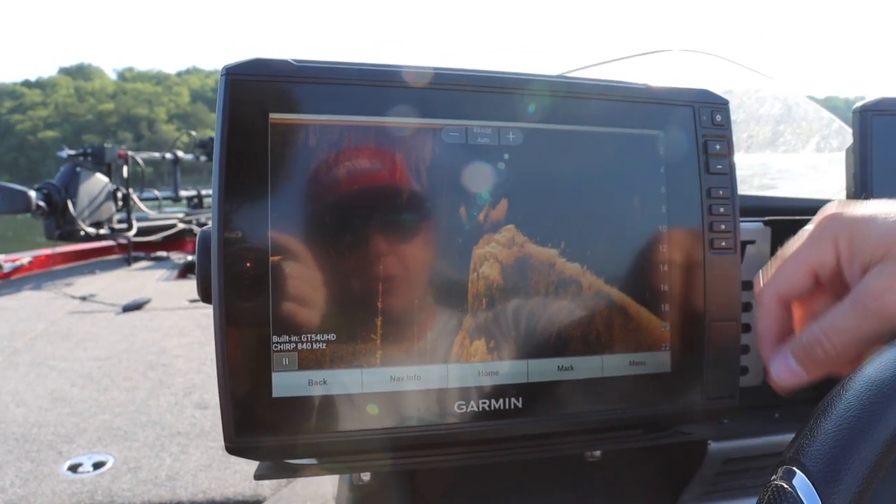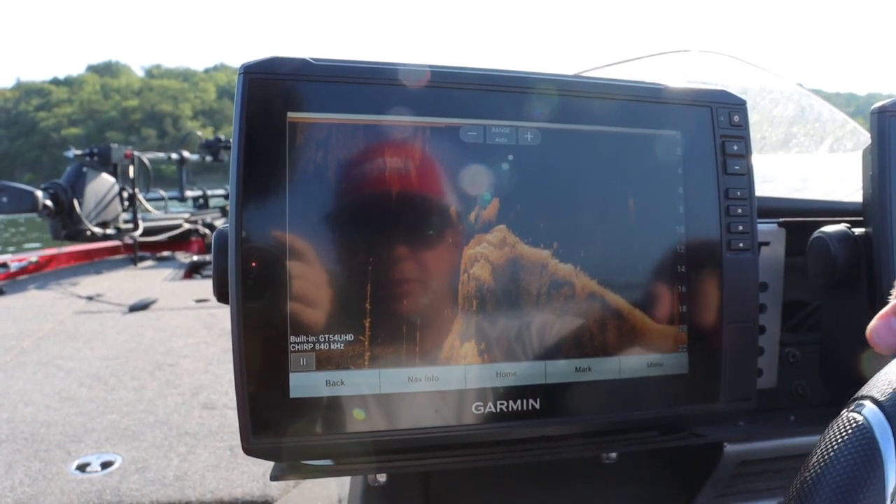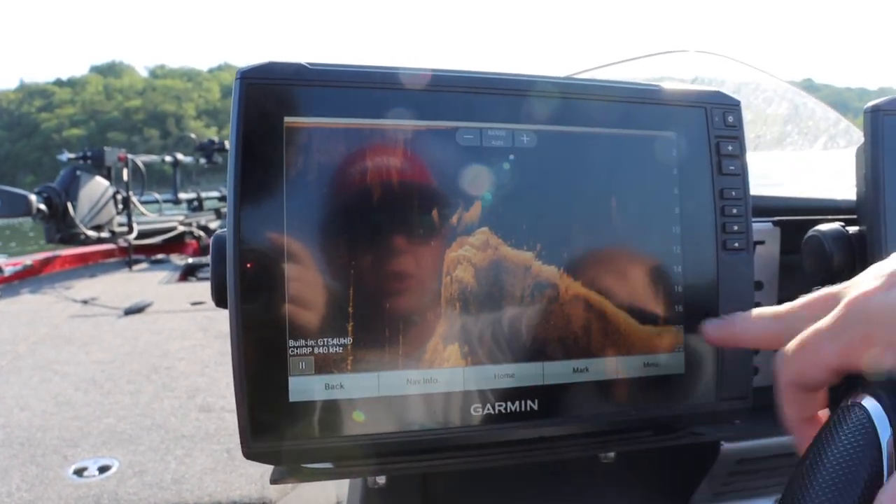As you can see, the further out we get, the more these fish are becoming suspended. They're becoming suspended due to the thermocline this time of the year. As you can see, it's roughly here about 20 to 21 foot.